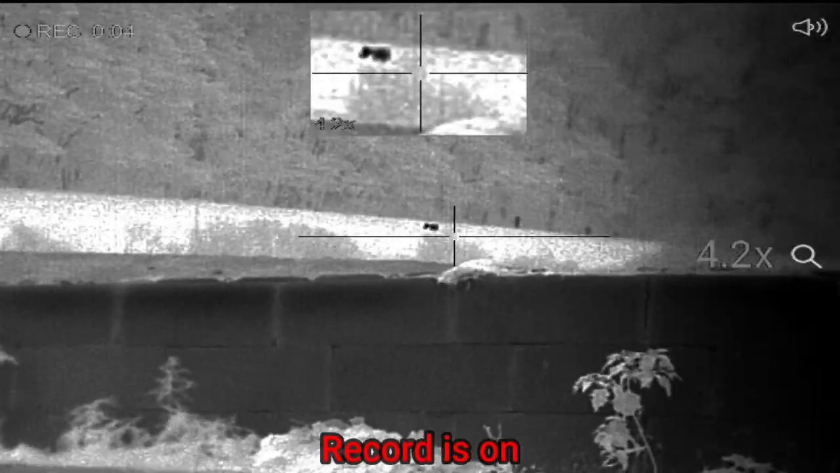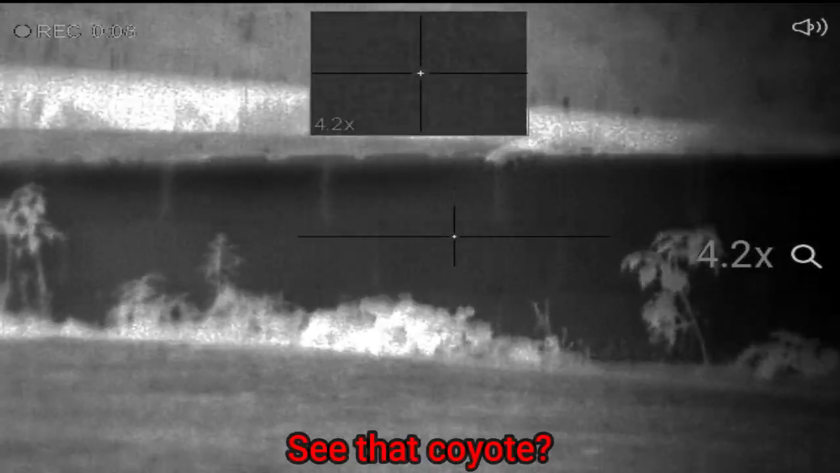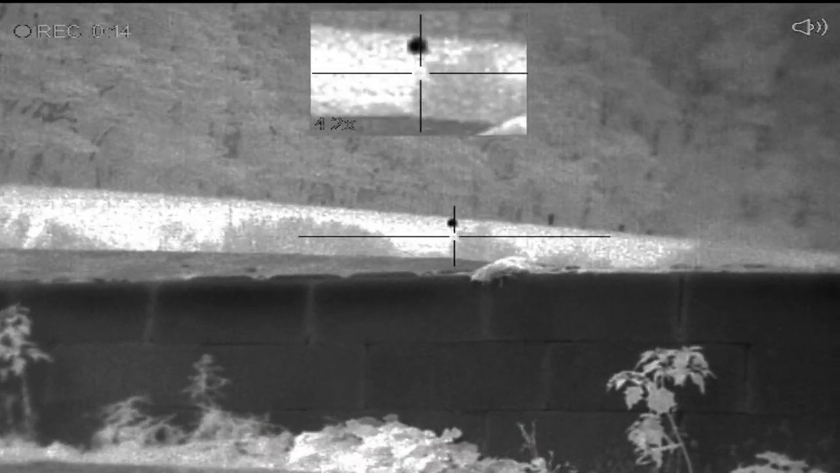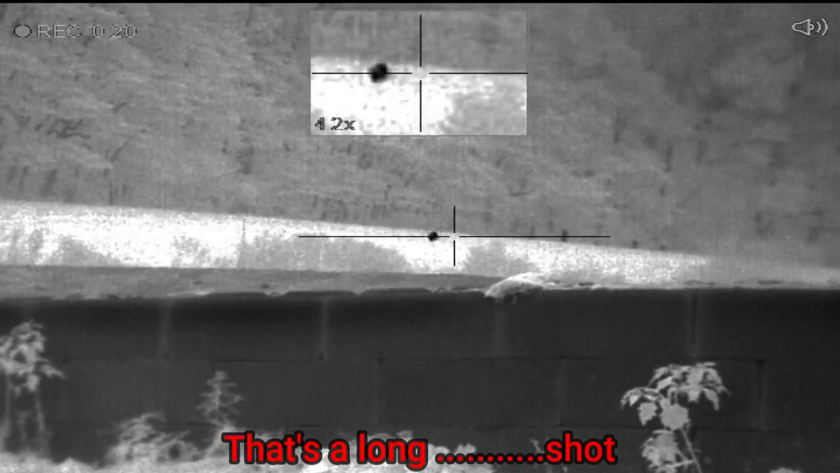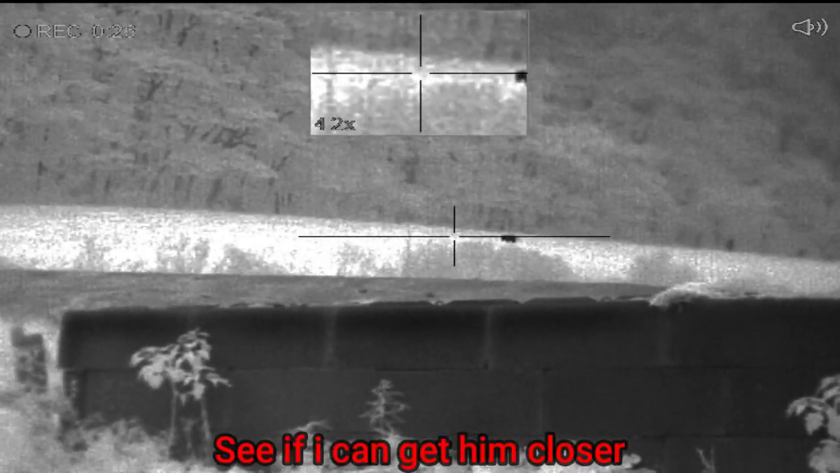Cord's on. You see him now? See him, coyote? Look up past that wall. That's a long shot. See if I'm getting closer.